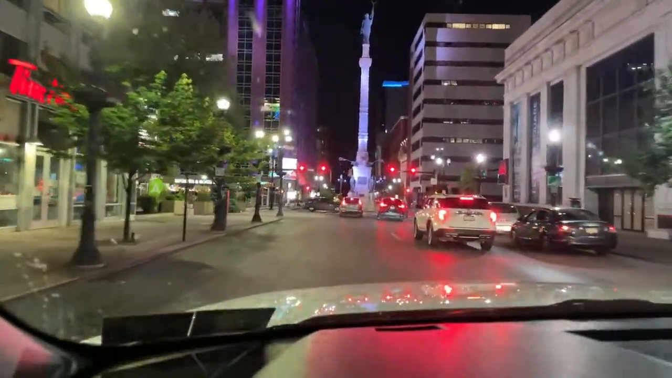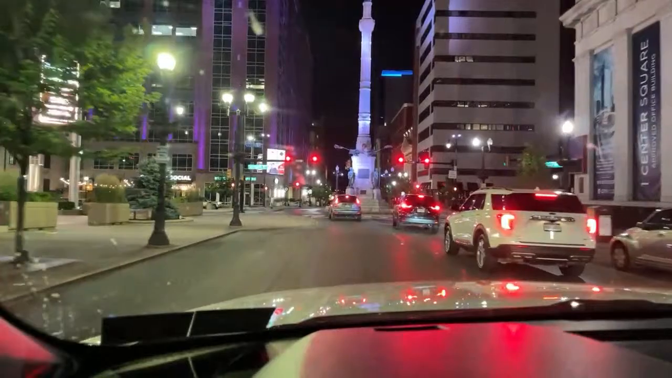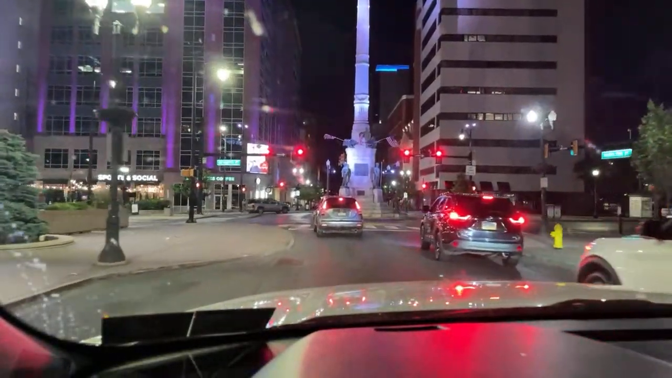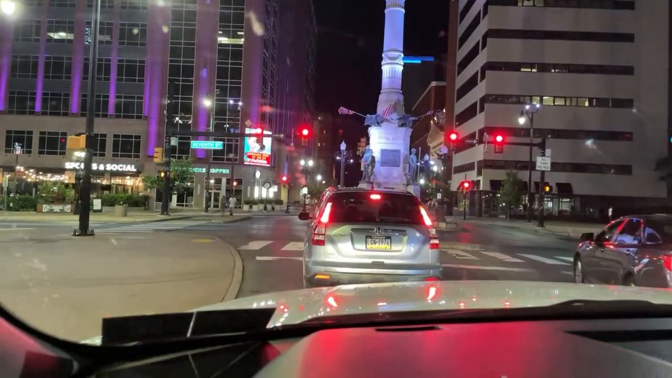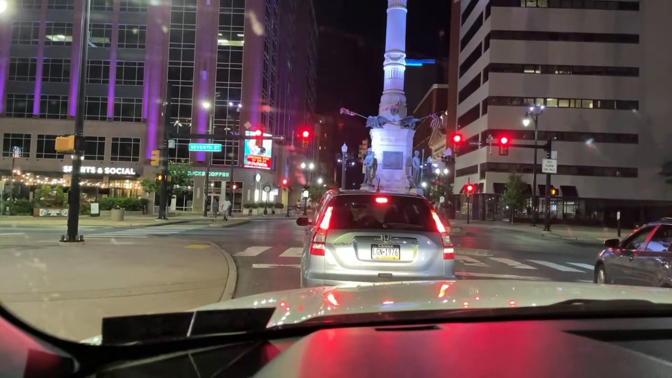Who's that girl sitting on the bench back there? She has a miner's light on. She has a miner's light. That was different. Oh, more PD action over here to my right. We got lights blinking.